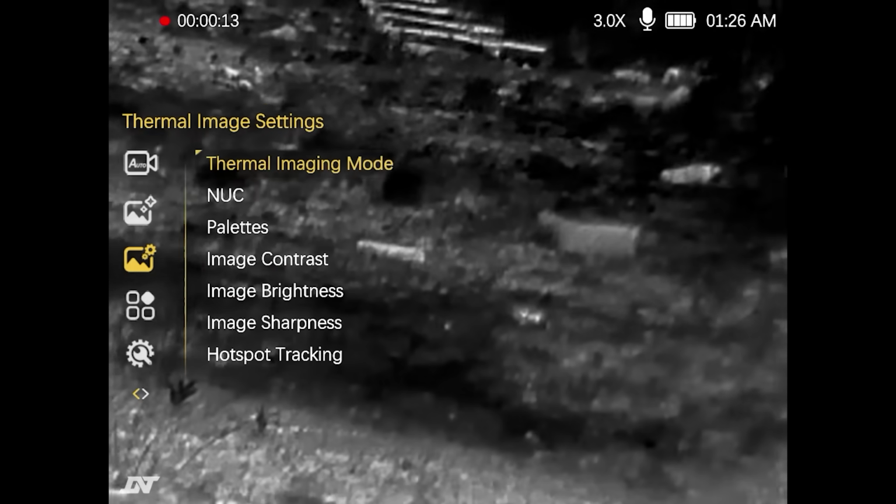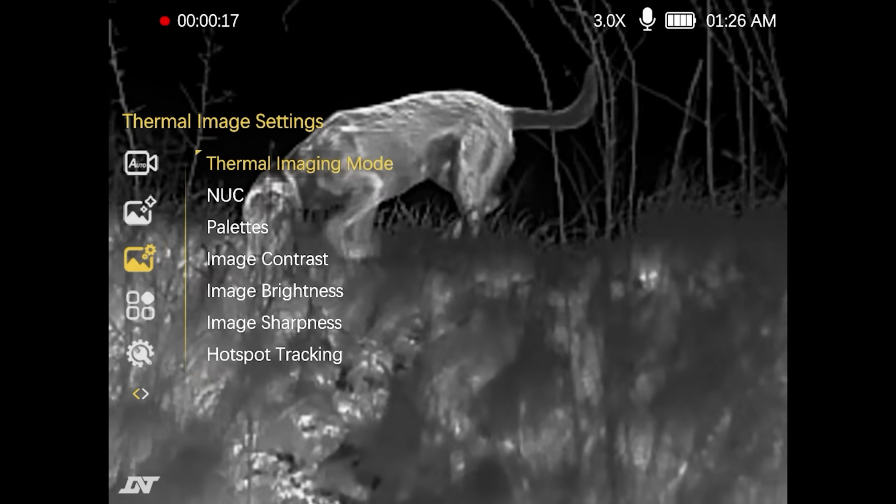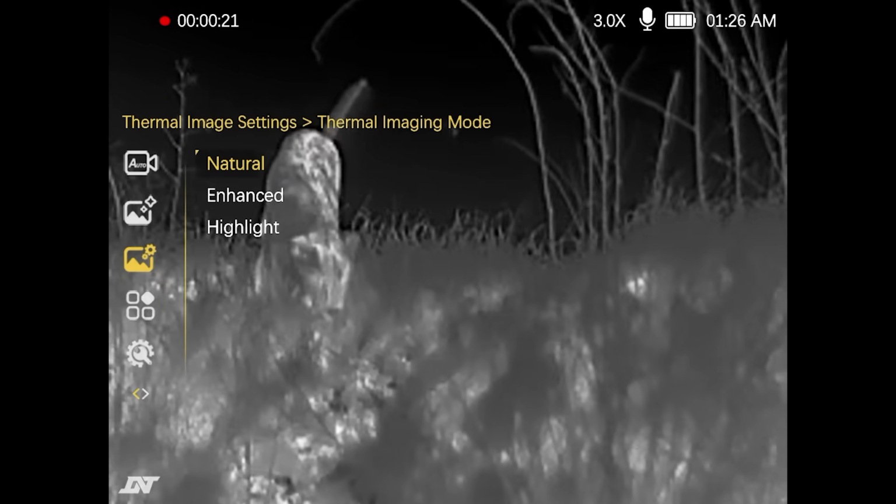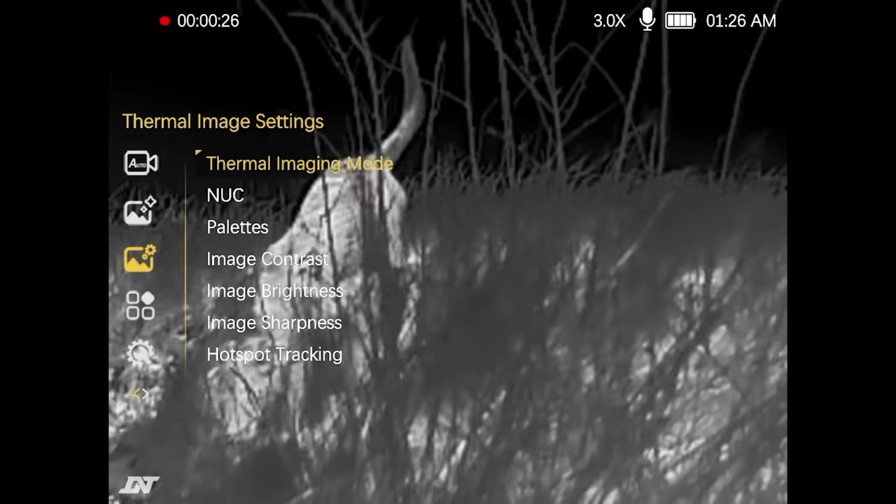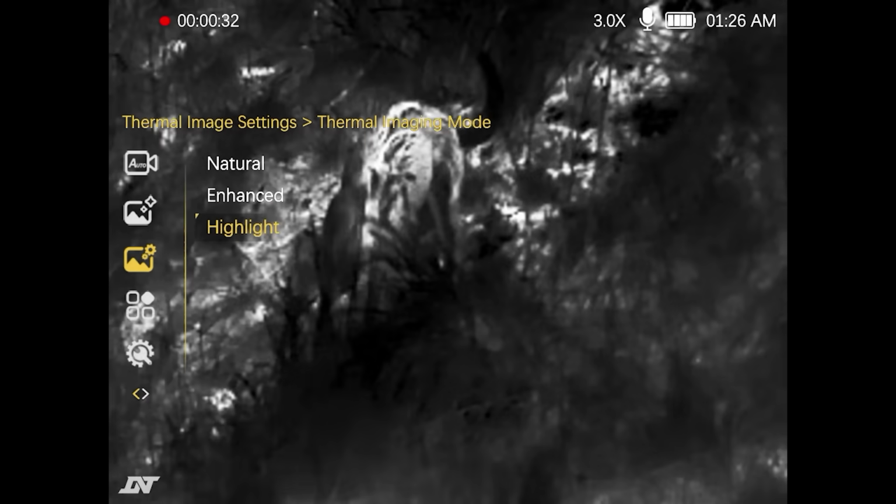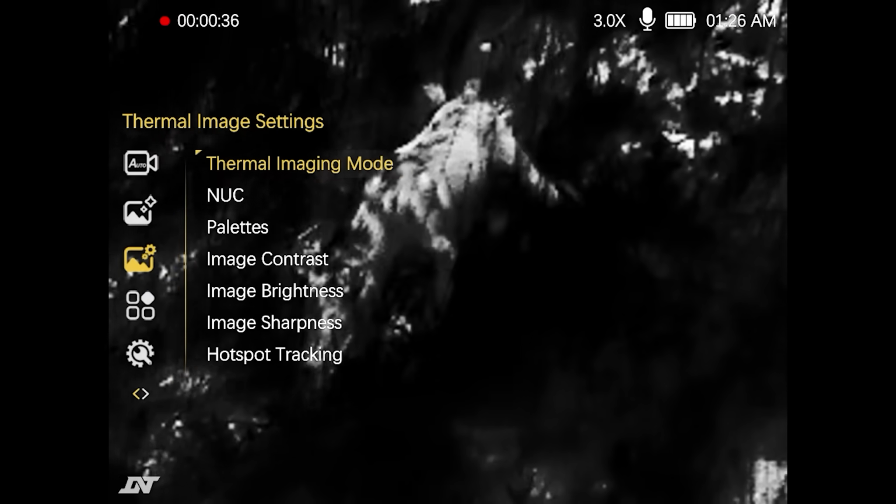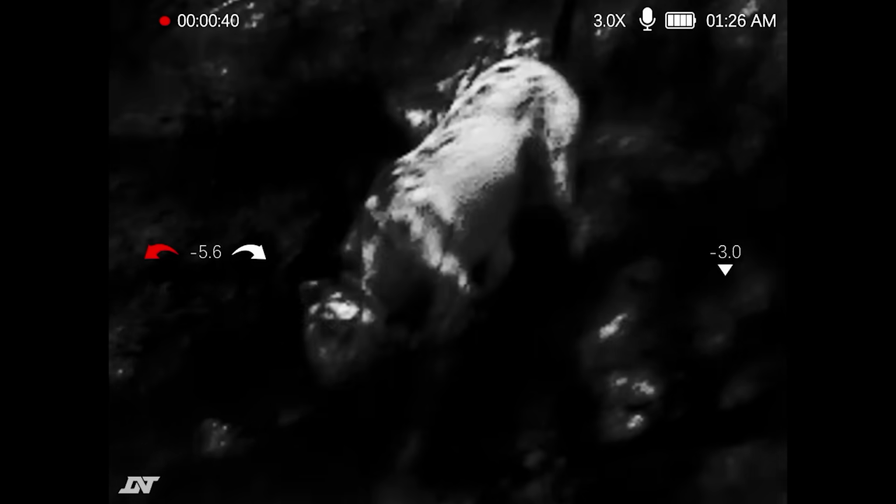There's a couple different algorithms that the Hydra uses to collect data and express as an image. Everything that you've seen up to this point is in the natural setting, and now we're going to switch to enhanced. There is a little bit of change when going to that setting, but I think the real differentiation comes when we switch to the highlight mode. I think this makes it look very contrasty, but it does filter out a whole lot of the background noise.